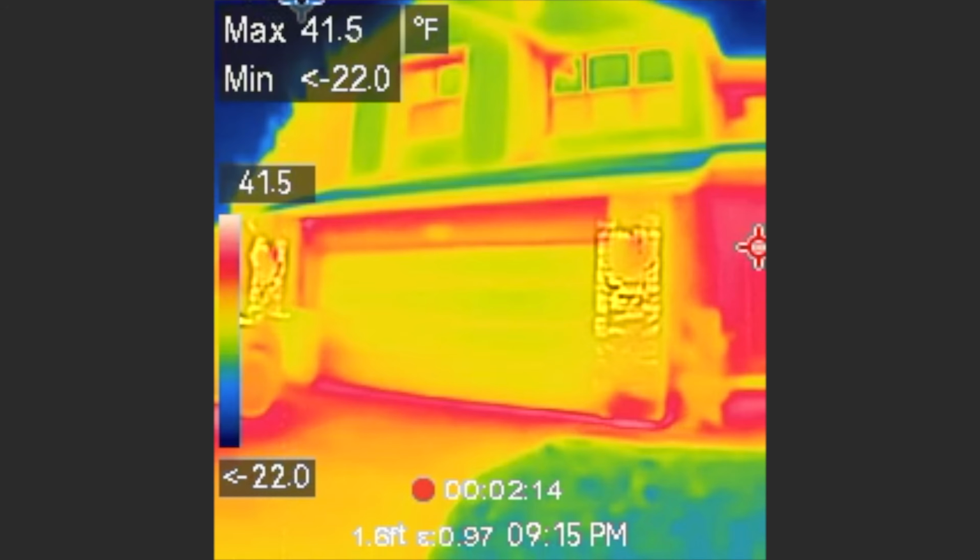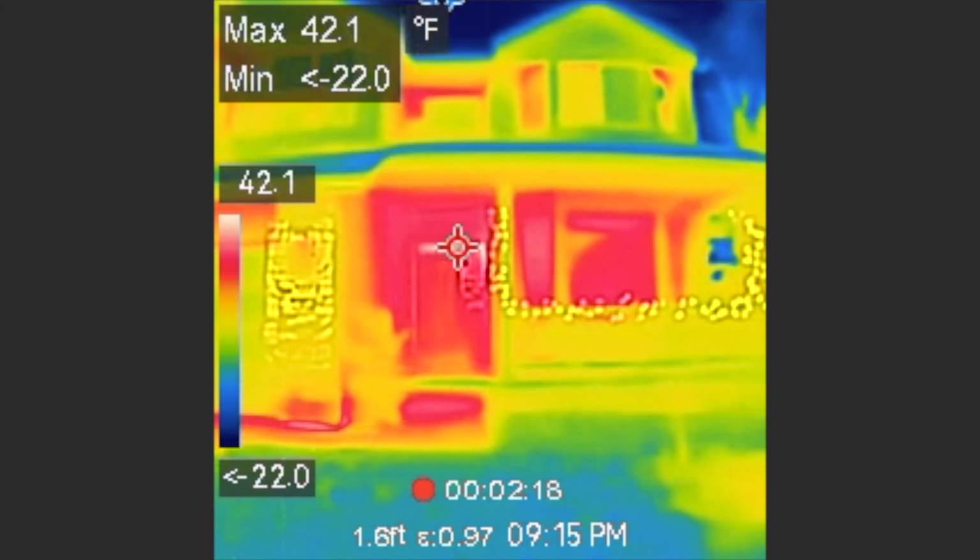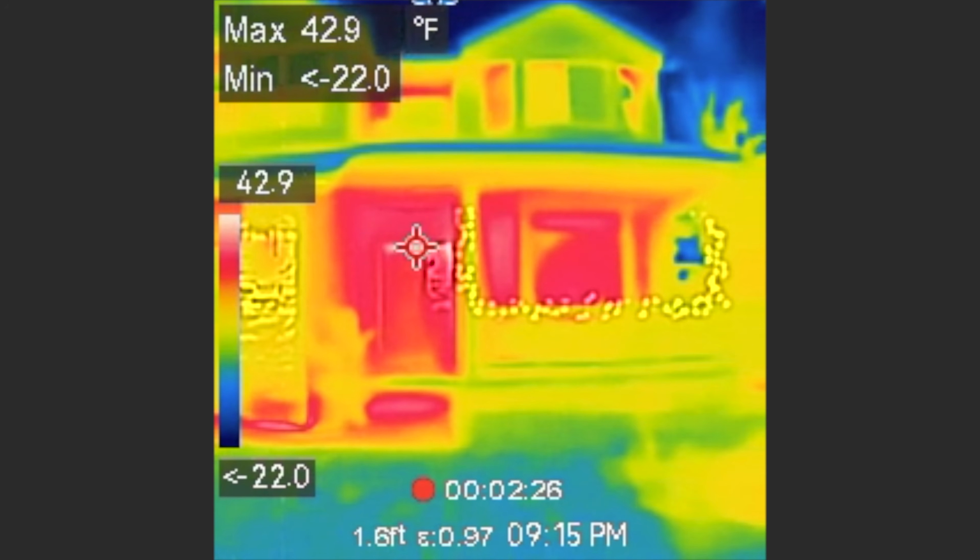Then again, look at those upstairs windows. They're doing pretty good. Maybe the one right over my front door is losing some heat, but the other ones are in pretty good shape. Also notice that the little dots there, those are actually some holiday lights. They're very festive, and they're LED lights, so they're not generating any heat, which is nice.